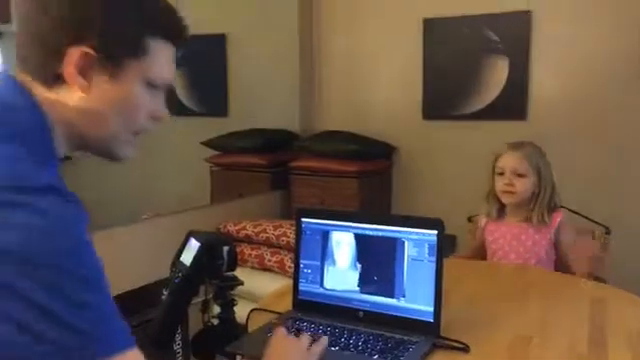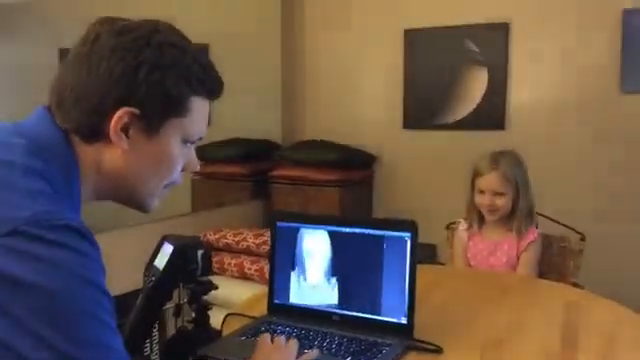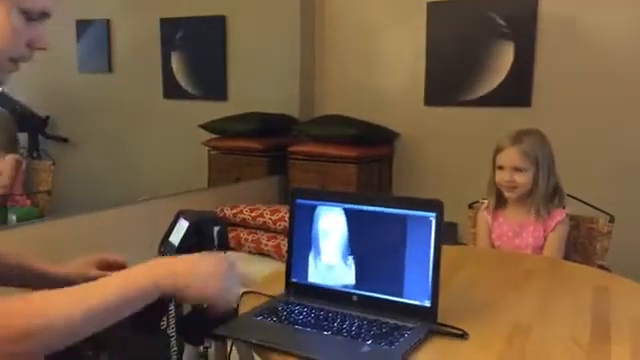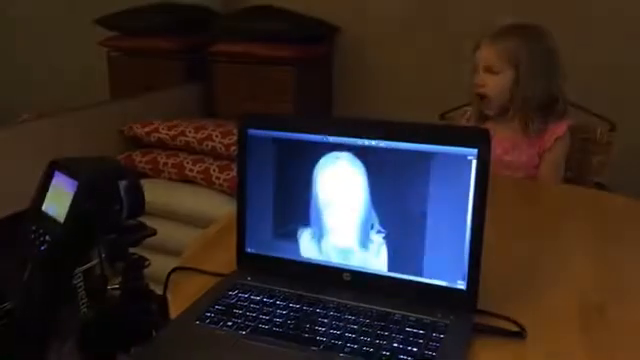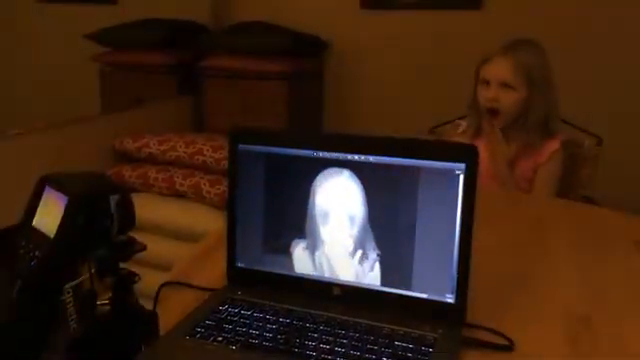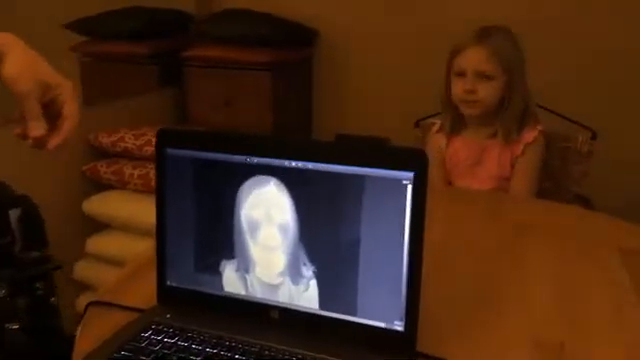I've got an infrared camera. So this can see light that we can't see. And I've got it pointed at Lucy, and it's connected to my computer. And we're seeing right now just a black and white look at that. And the bright spots are where there's the most infrared light, which corresponds to the highest temperature.